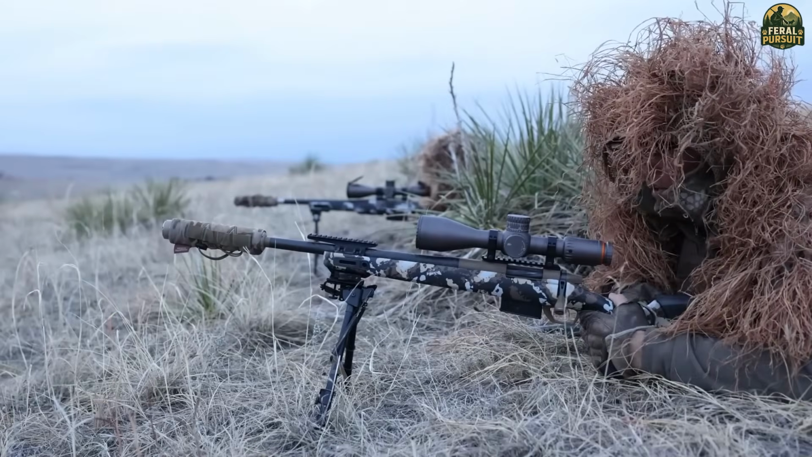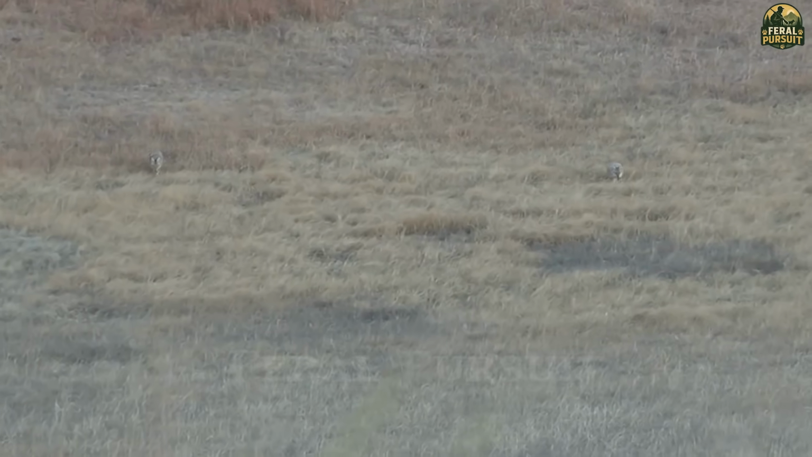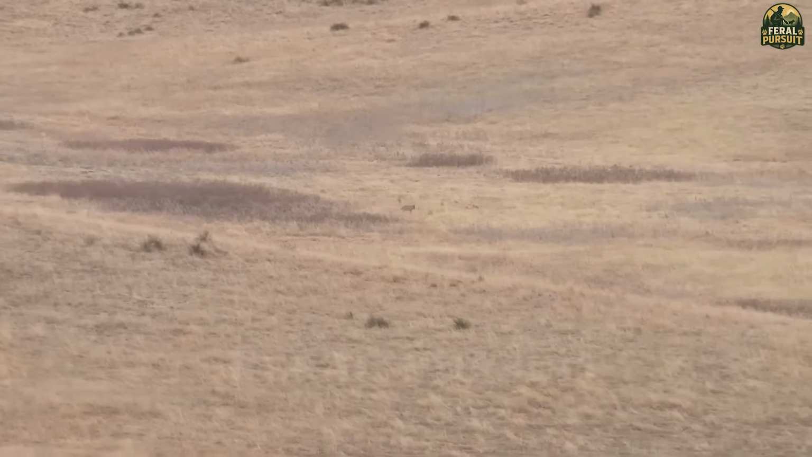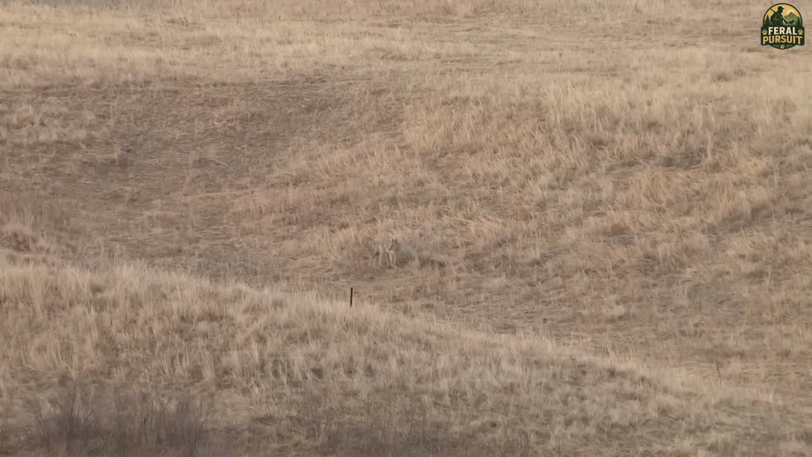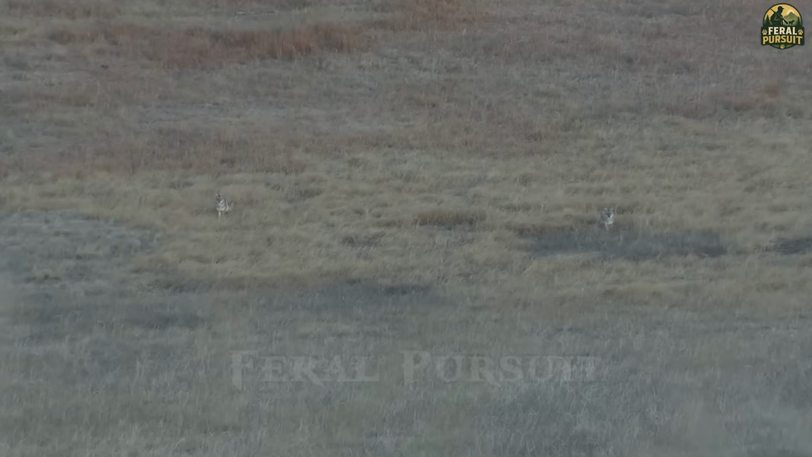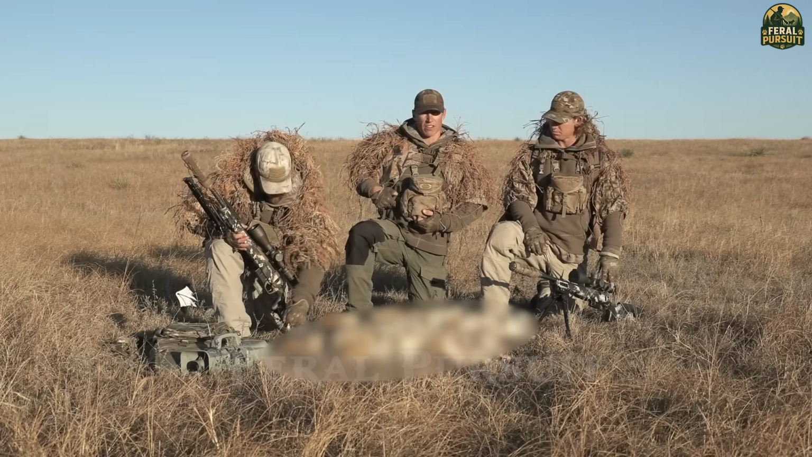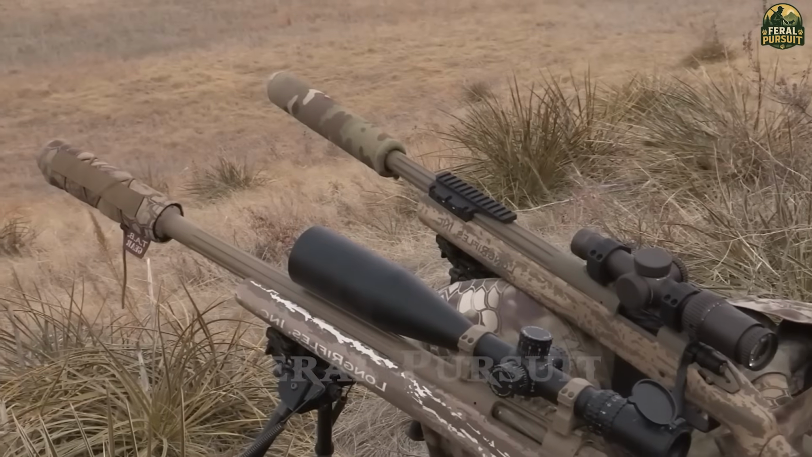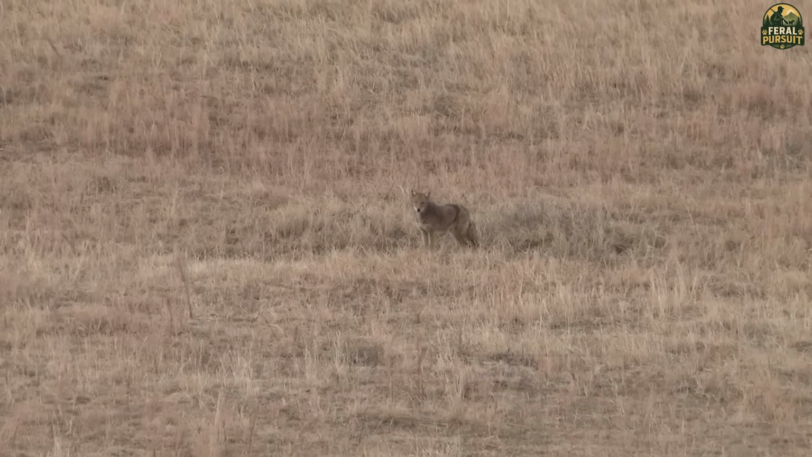What happened next was beyond my expectations. Instead of fleeing from the gunfire, 3 more coyotes, attracted by the electronic call, came charging straight at me. I didn't hesitate. 2 more shots rang out. 1 coyote fell instantly. The others, startled, disappeared like ghosts into the nearby woods. That day, I realized I wasn't the only one in the ambush. The prairie had become a battleground between predator and protector.